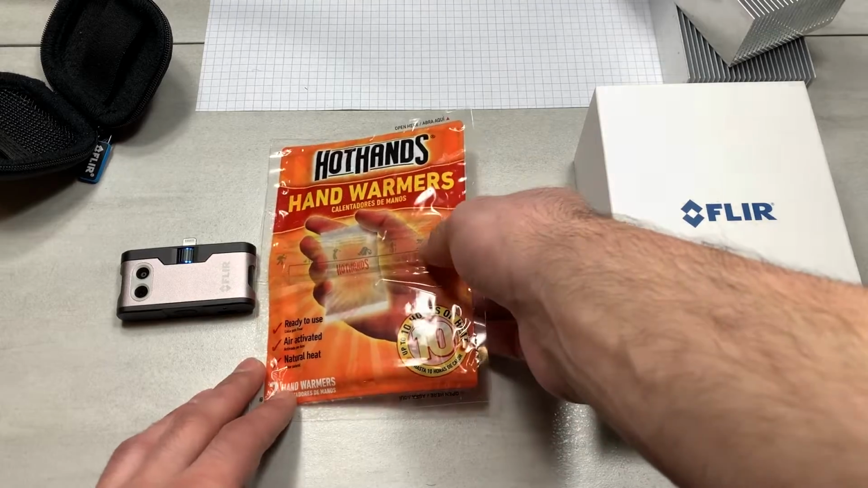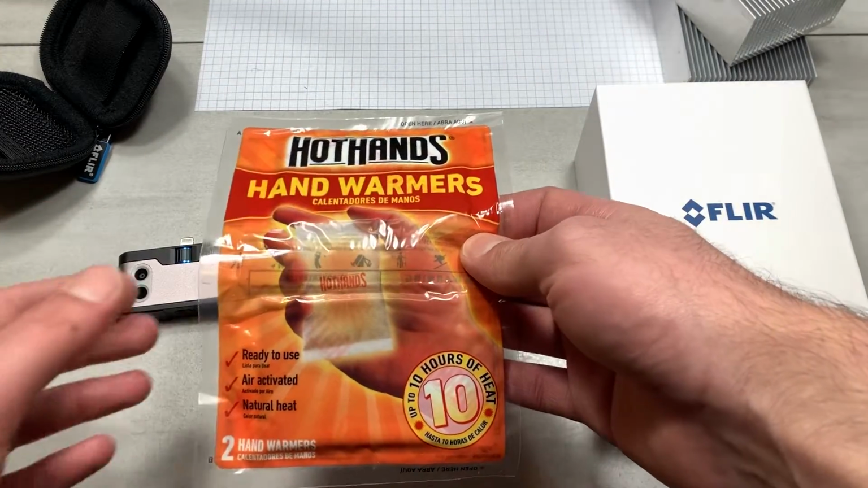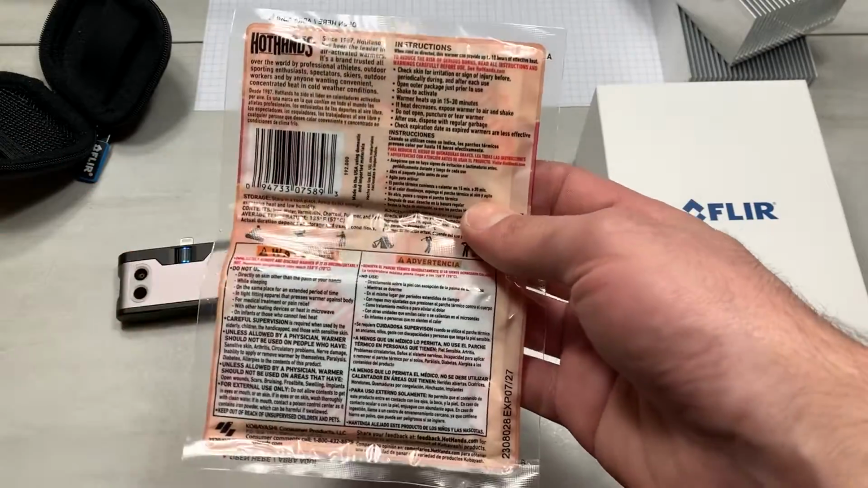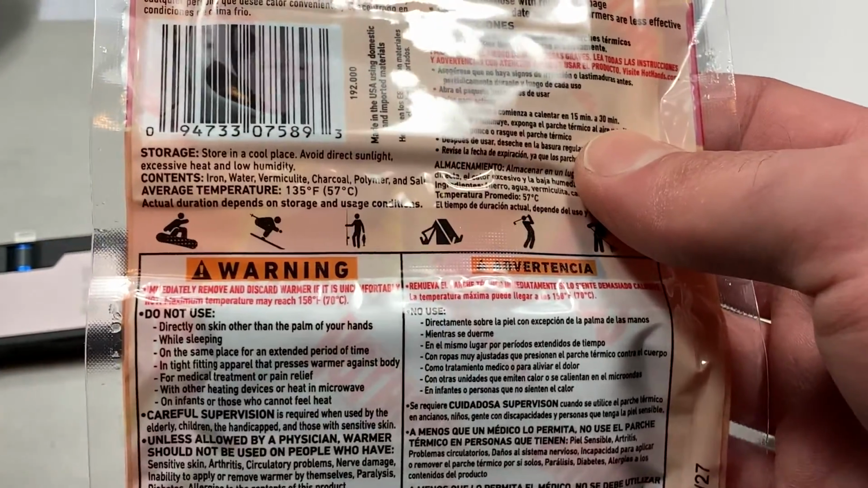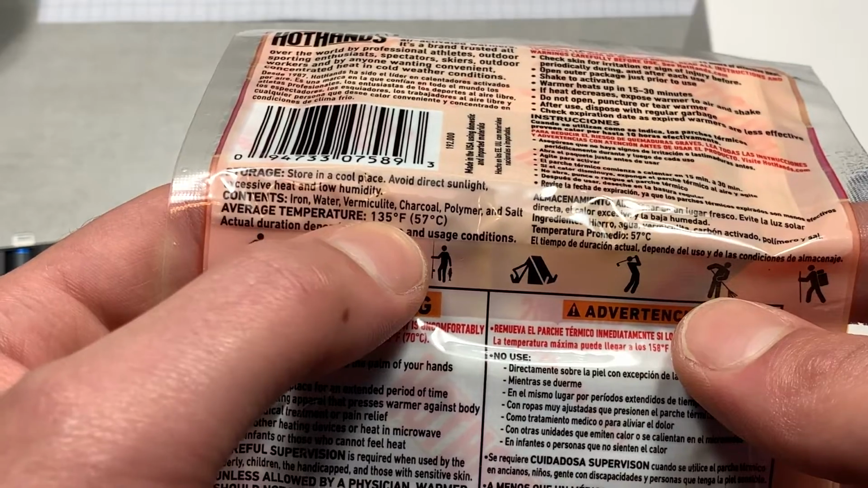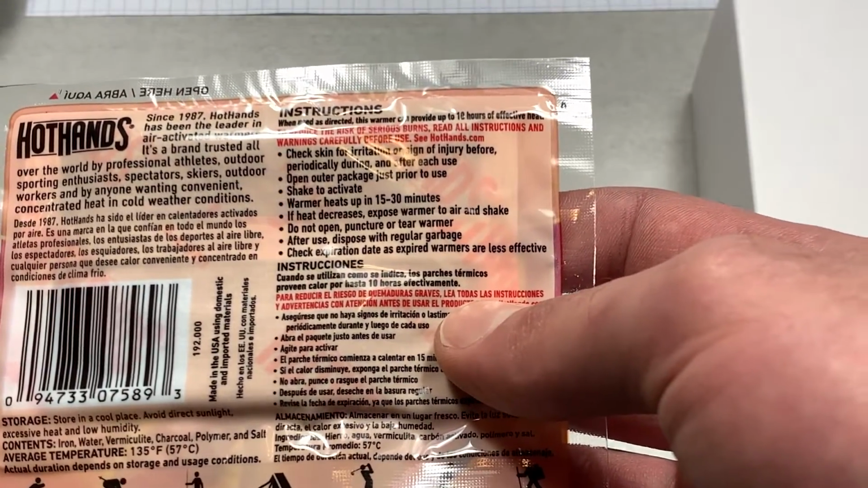So I'm going to do one demonstration for hot and then one demonstration for cold, so you can see what it looks like. And the first one is going to be the activation of a hand warmer. Now these are typically used for skiing, and somewhere on the back here, it's advertised as having an average temperature of 135 Fahrenheit or 57 Celsius. Keeping in mind that it does take 15 to 30 minutes for it to really get to that temperature.